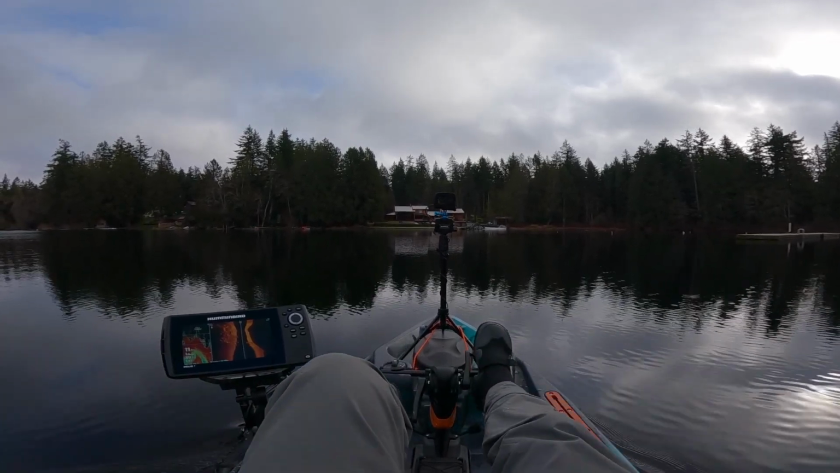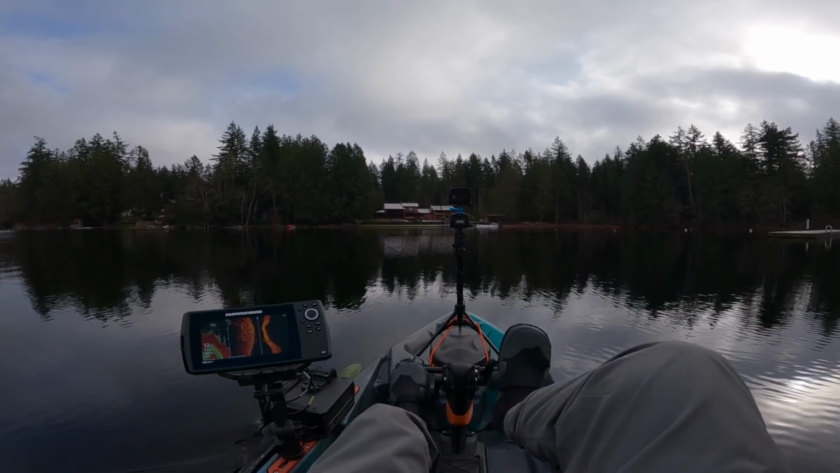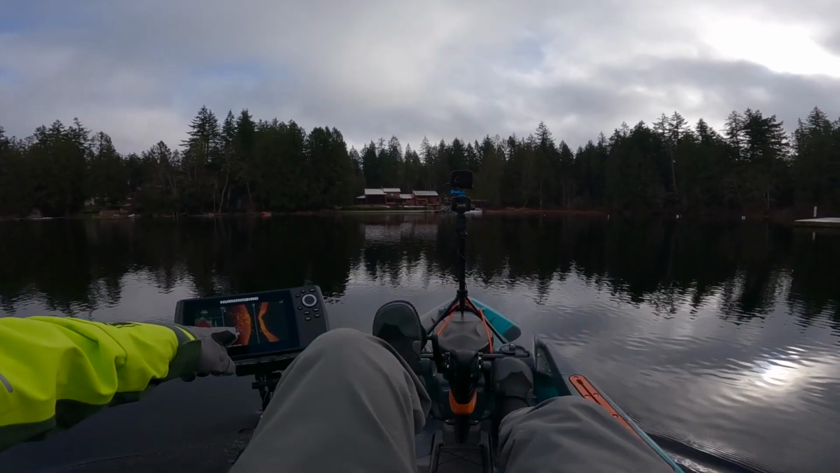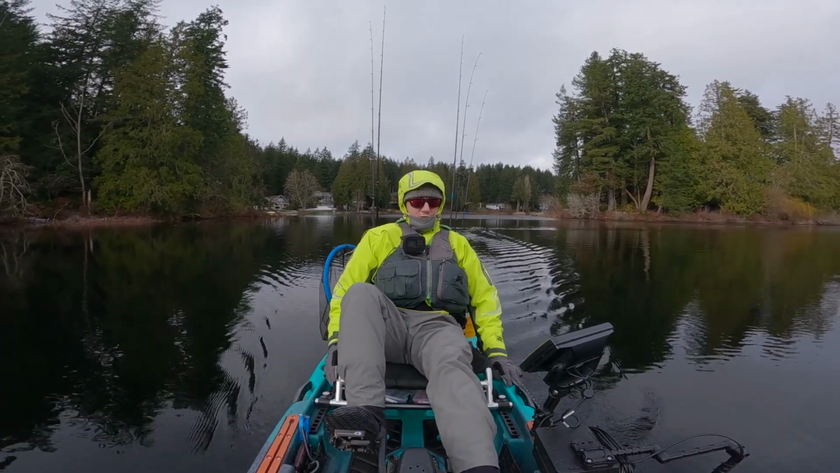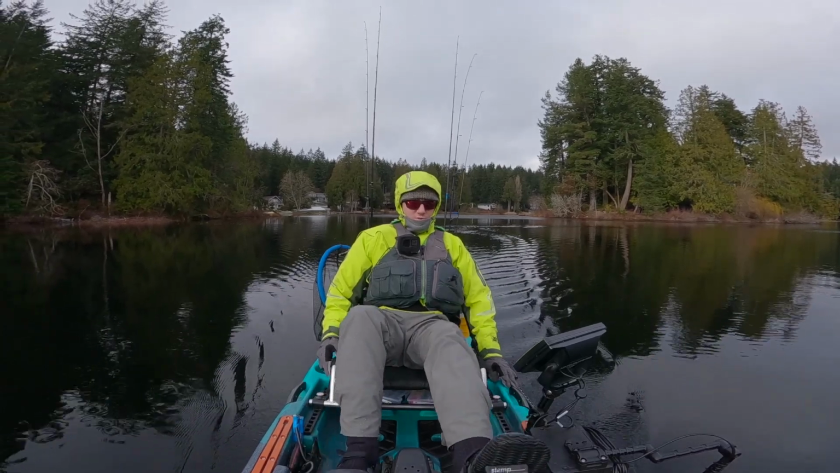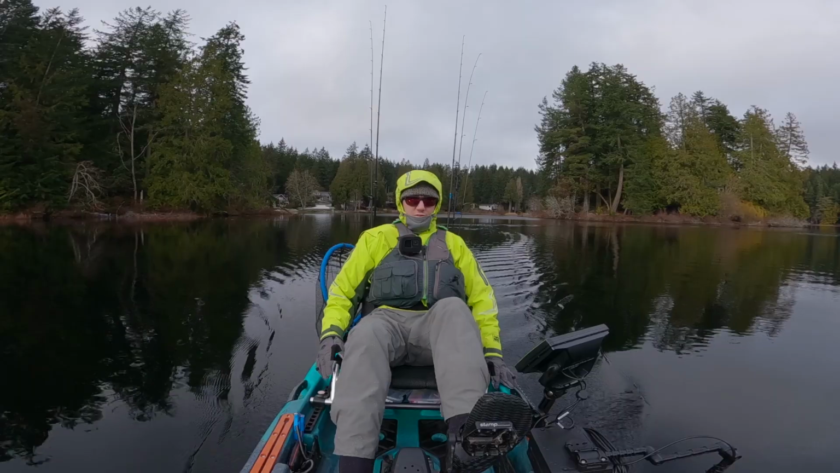So this initial lap we're doing is just finding a few spots where there are some fish. This is good to know. There's a bit of a shallow spot where a ridge comes out. We got 3 bass that showed up right there, most likely bass based off of where they're hiding in the grass. We'll come back to that spot in a bit, but since they're so shallow, we're going to just keep on moving.